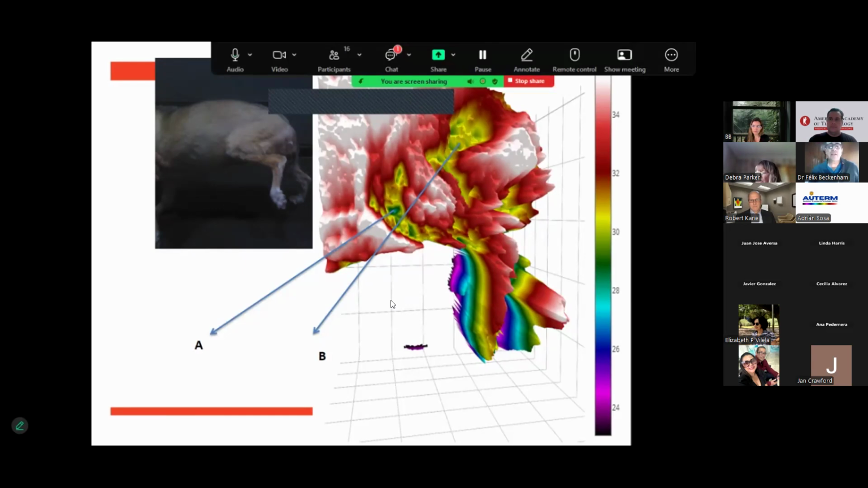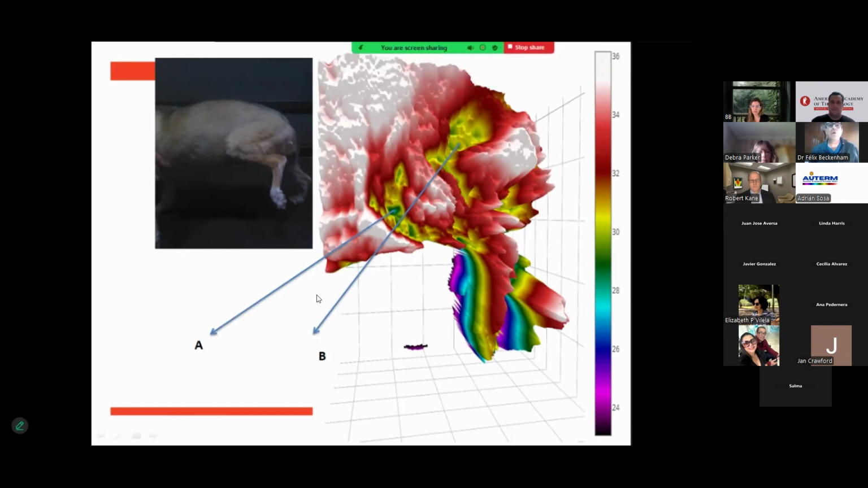Under the letter A, we have the core of the knee, and under the letter B, a large area with chronic low irrigation, thermal changes and very low deltas. It is really a very painful area when we touch it.